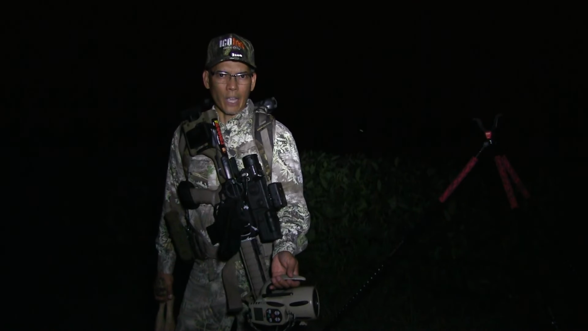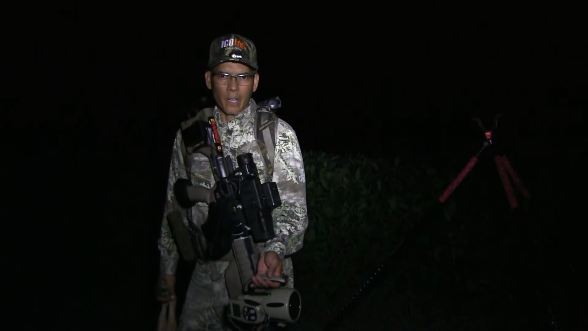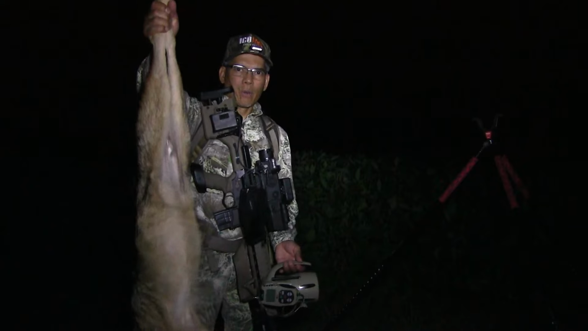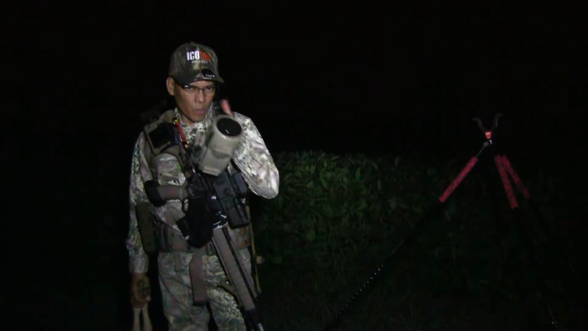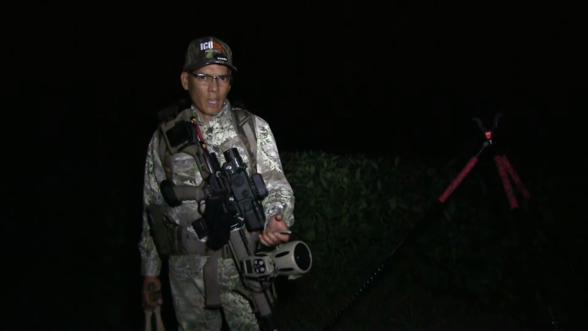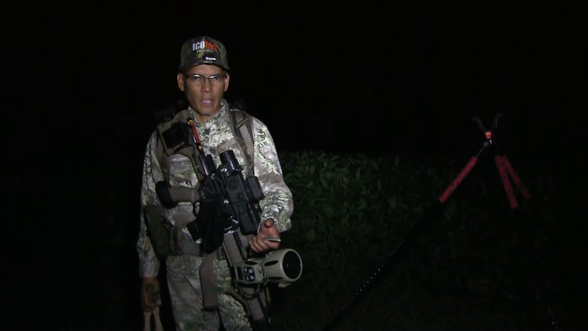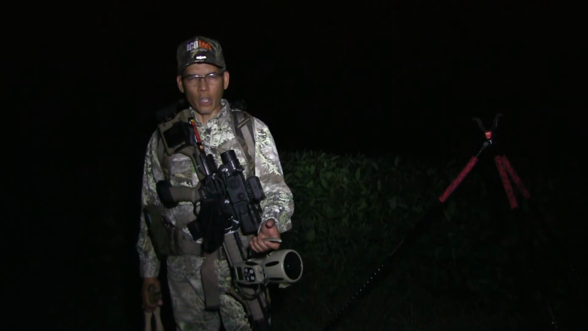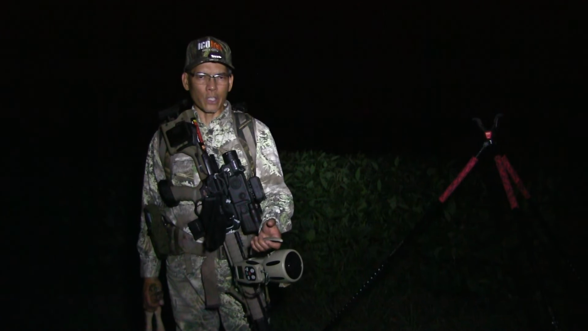My buddy and I actually hunted the same farm where I shot the big coyote last week, and we hunted just north of the bean field, and finally got one of these coyotes to come in. We actually saw 2 of them, and there was a pretty nice sized buck directly to our west, about 200 yards away in this hayfield we were in. And then we were about ready to move to the other side of the farm and look through the thermal, and we saw 2 coyotes at the far edge of the field.